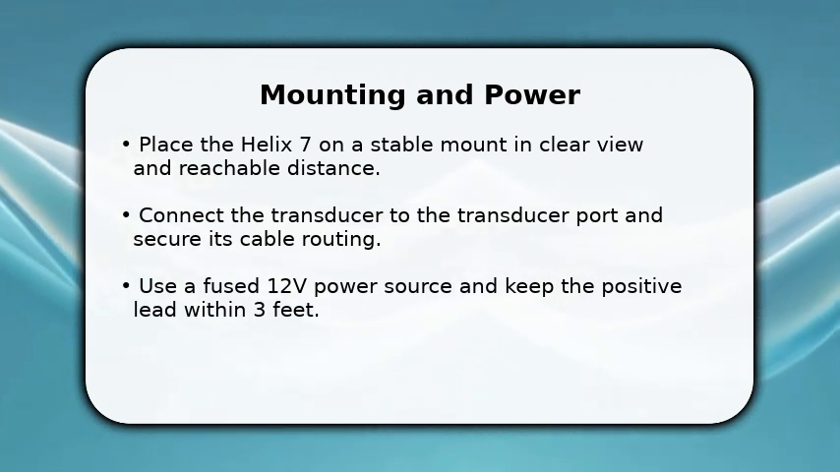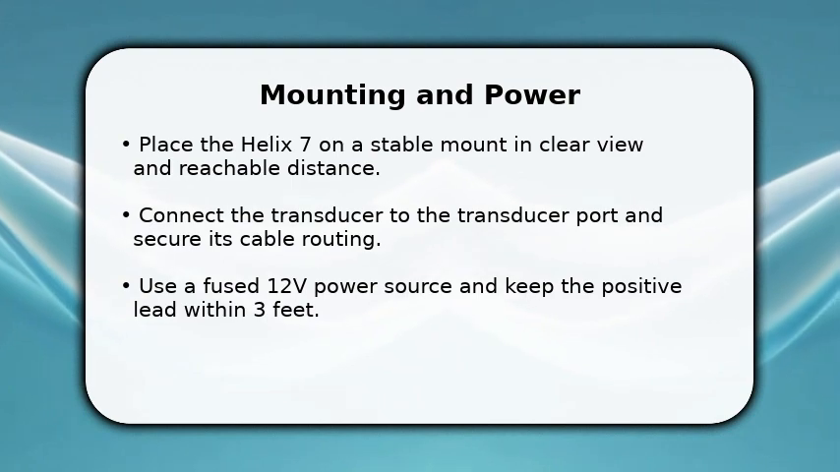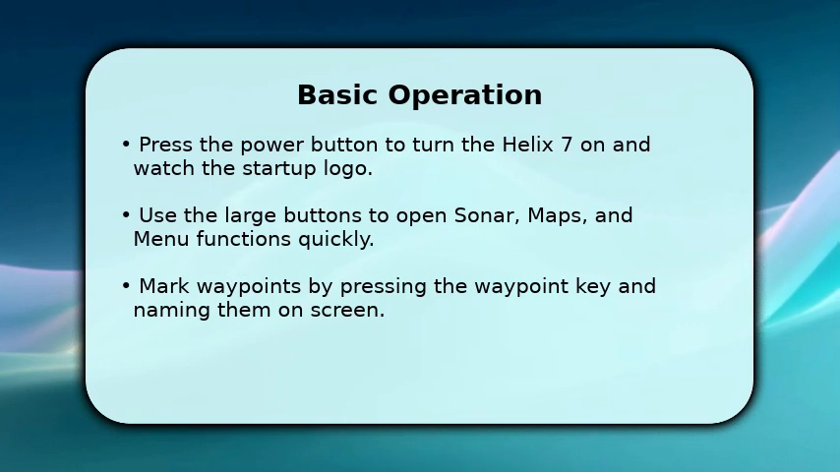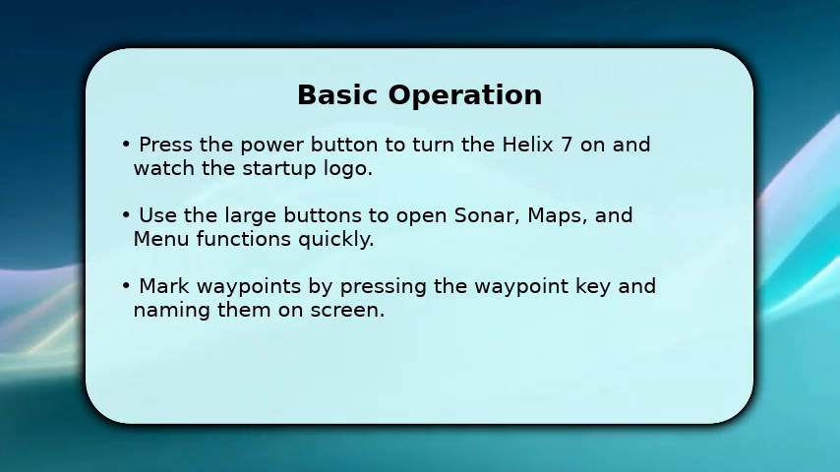Press the power button to turn the Helix 7 on and observe the startup logo. Watch the bottom soft keys and use the large buttons to open Sonar, Maps, and menu functions.